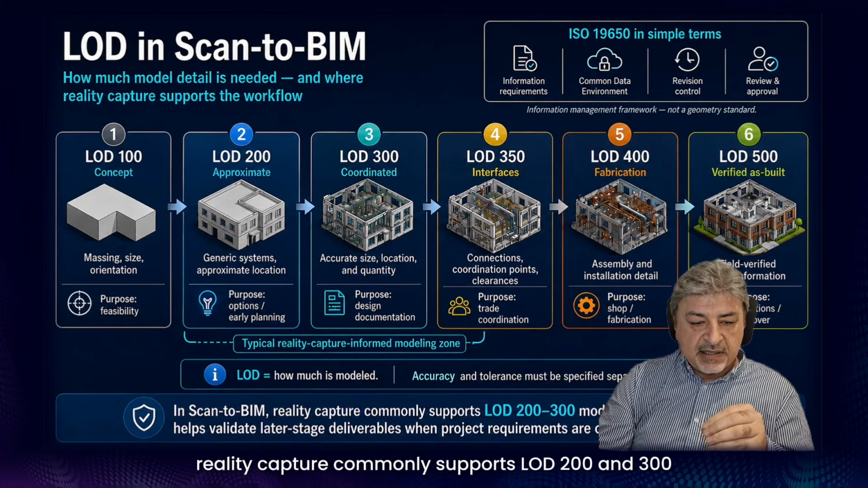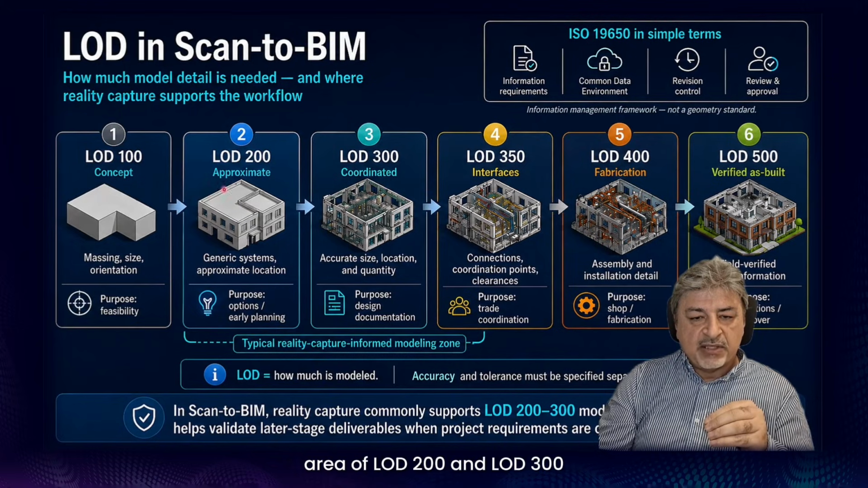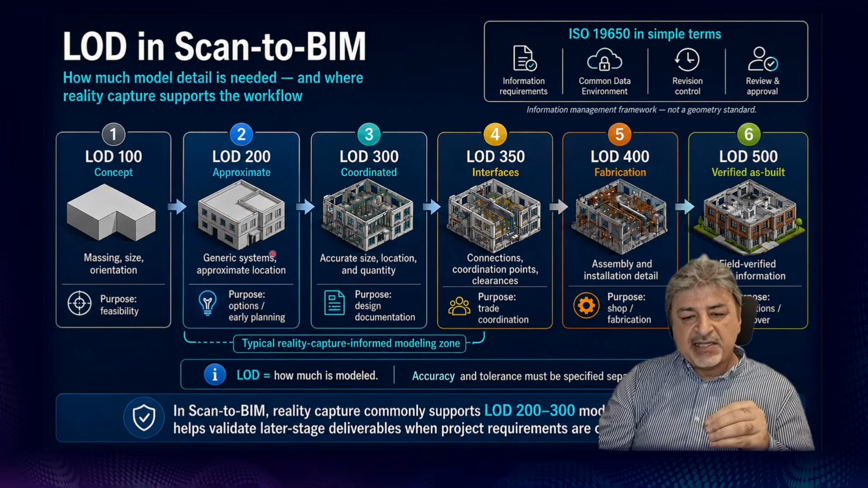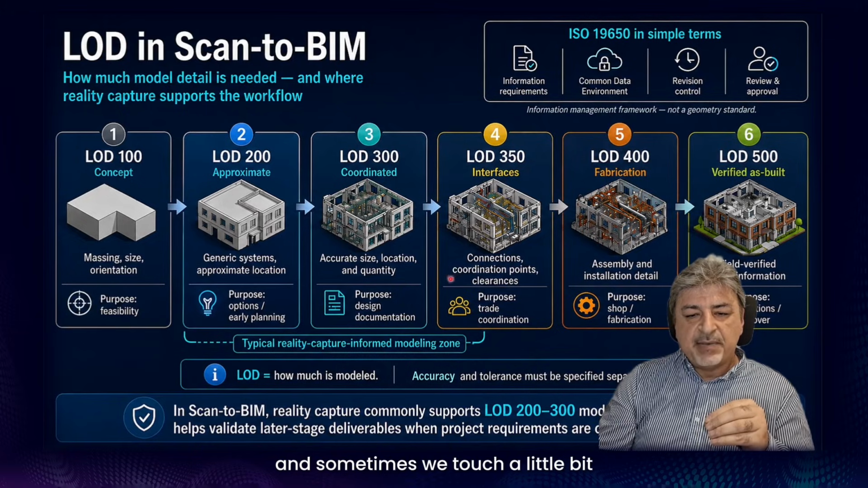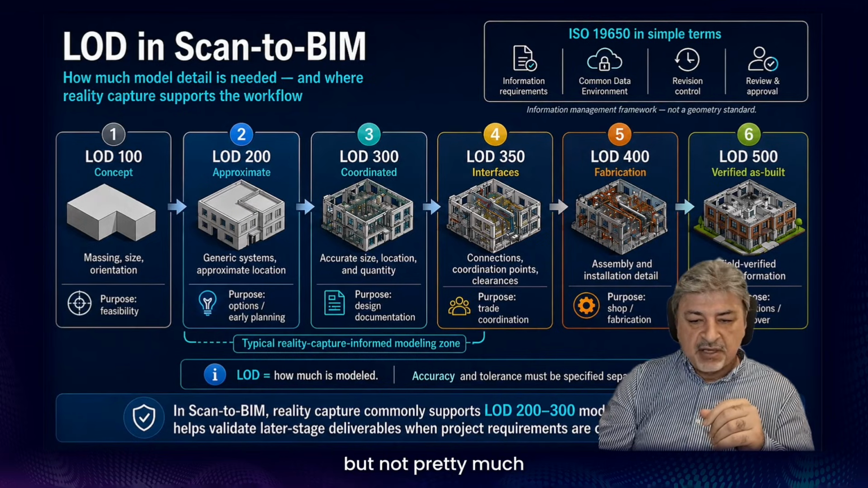LOD 200 and 300. So we are normally sitting in this area of LOD 200 and LOD 300 in terms of the geometry and details we capture, and sometimes we touch a little bit on 350 in terms of the relations, but not much.